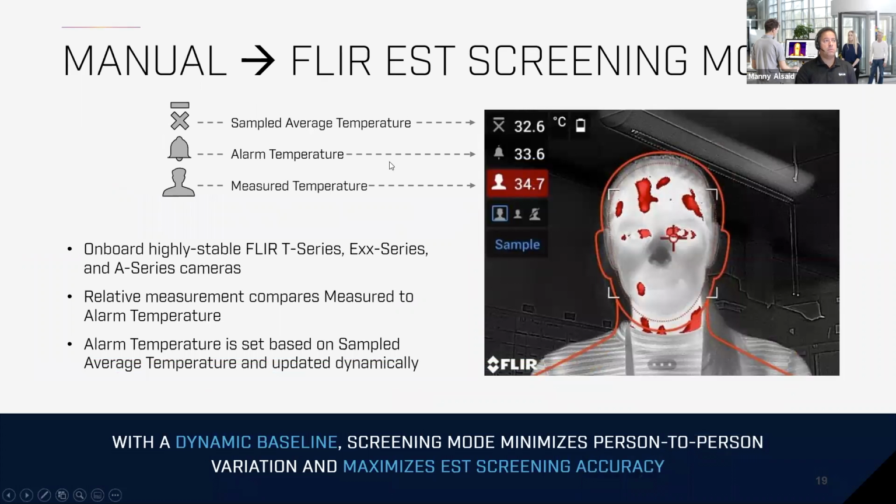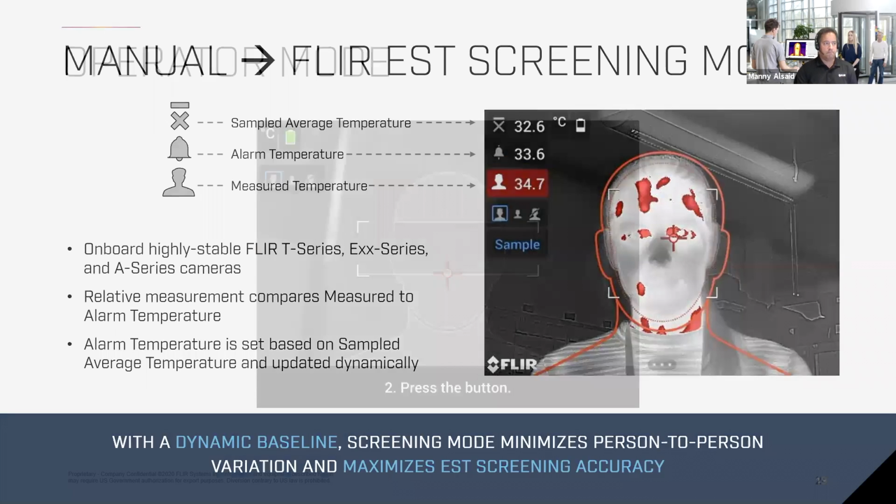In the manual EST, the basic idea of the mode that we use is we like to use an averaging method, which means we don't want to have a set temperature. We create a baseline to what is in front of the camera, and then we create an average by sampling a certain number of people. In this basic mode, you average up to 10 people, minimum 3. You create a baseline and then you create a deviation. Anybody above that deviation is considered potentially feverish, where you need to do secondary screening.